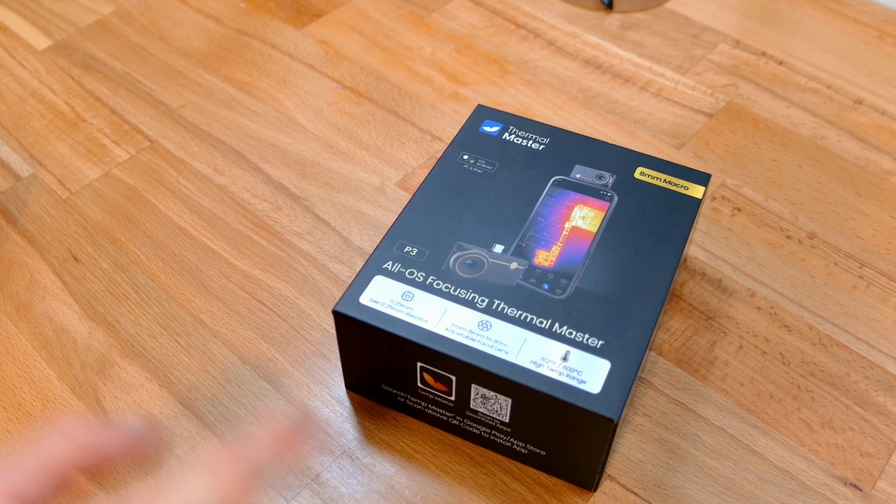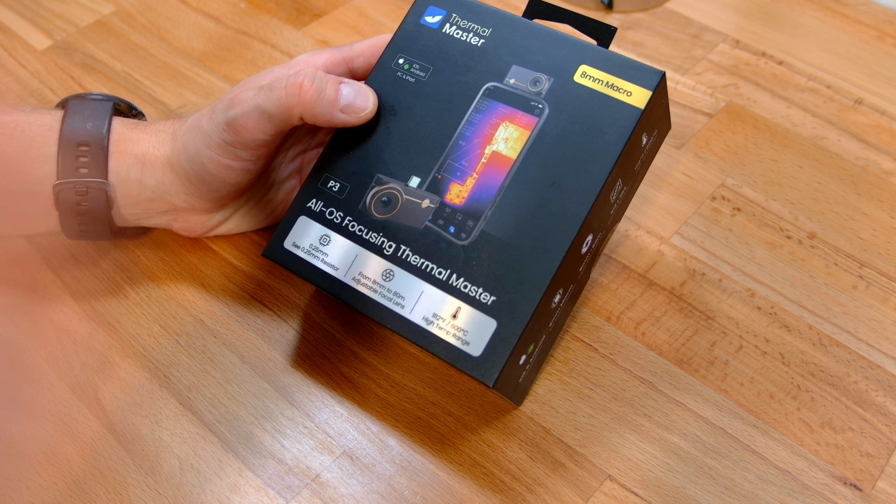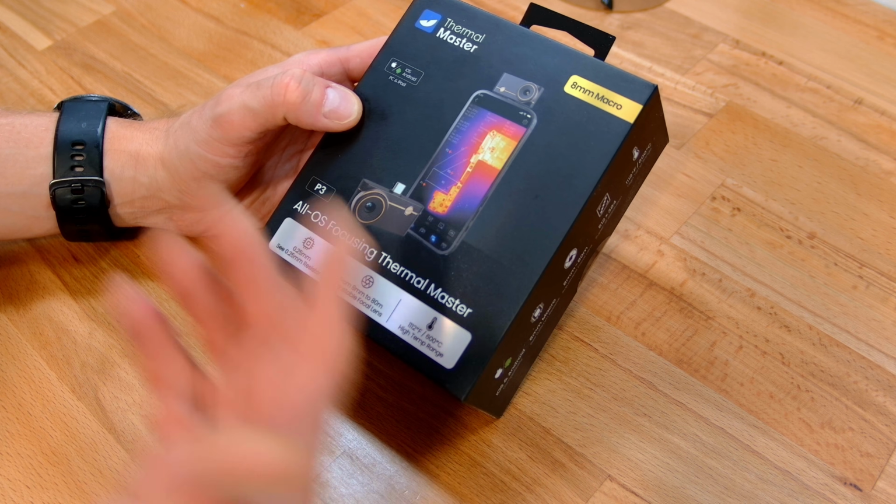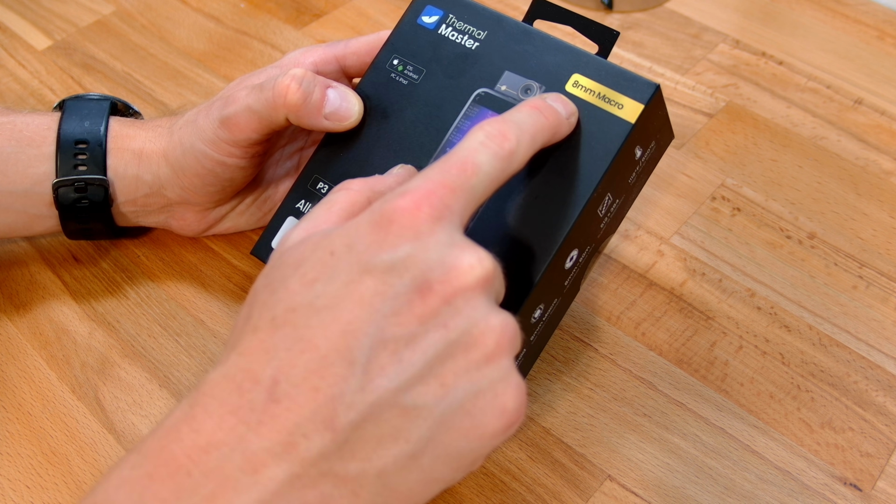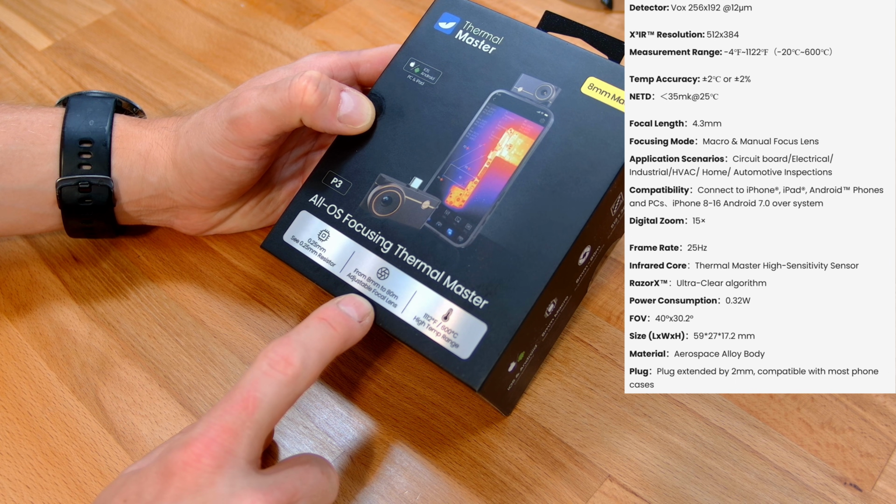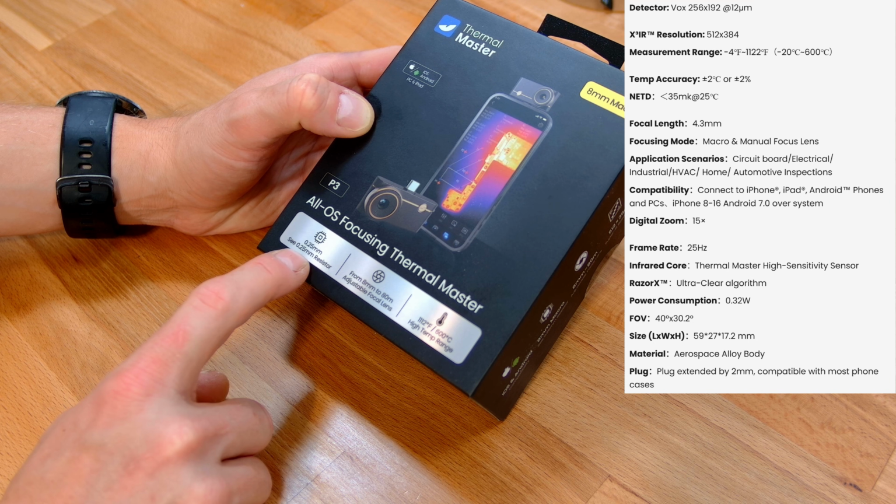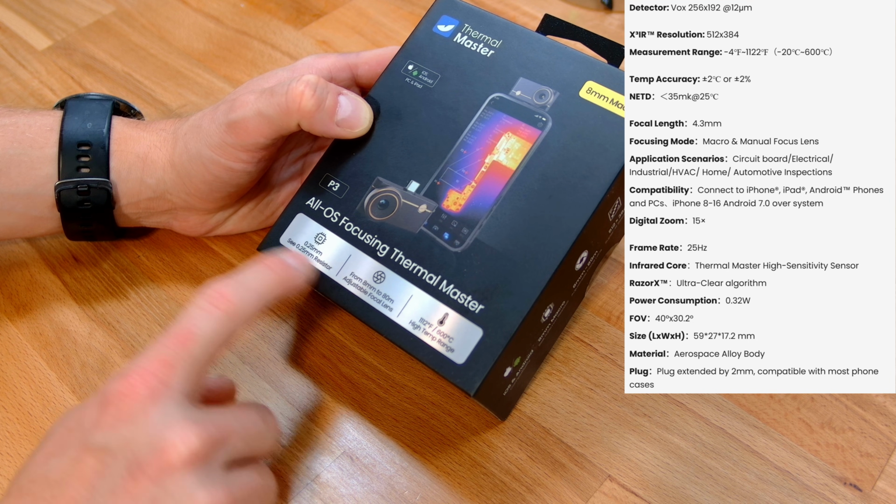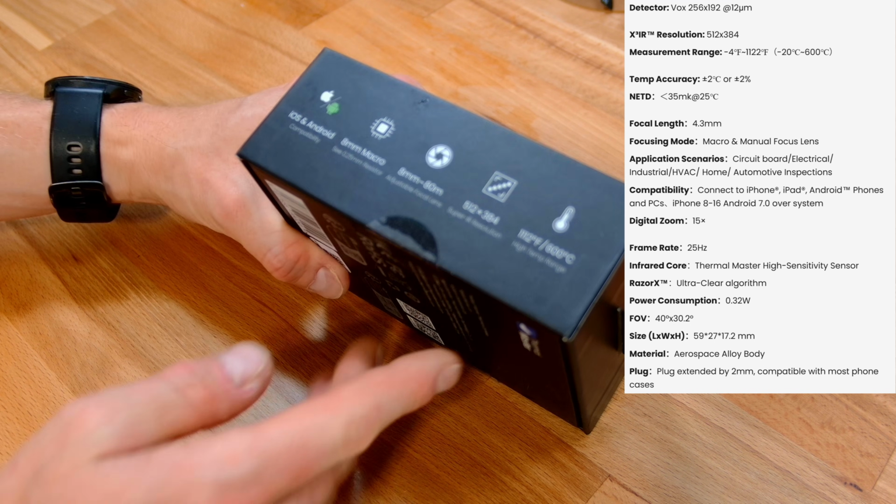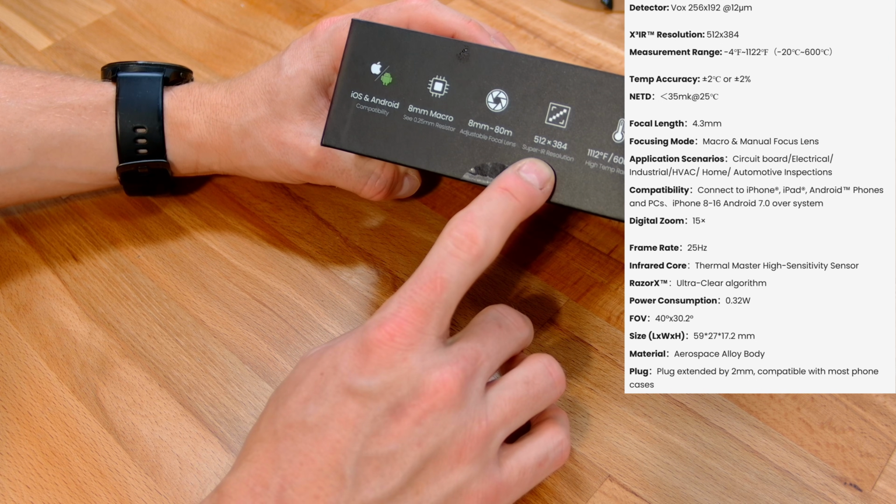This Thermal Master P3 is the one that I've been most excited about. So first and foremost, they reached out to me because they saw that I do work with PCBs, and it applies to SBCs as well, not just PCB design, because they've got this 8mm macro. They also have a higher temperature range, an adjustable focus lens, which they say goes down to 8mm up to 80 meters, 0.55mm resistor. Okay, so they're saying you can see a 0.55mm resistor. And they've also got their special technology included in this. So they're the super IR resolution, which of course we will have to test out.